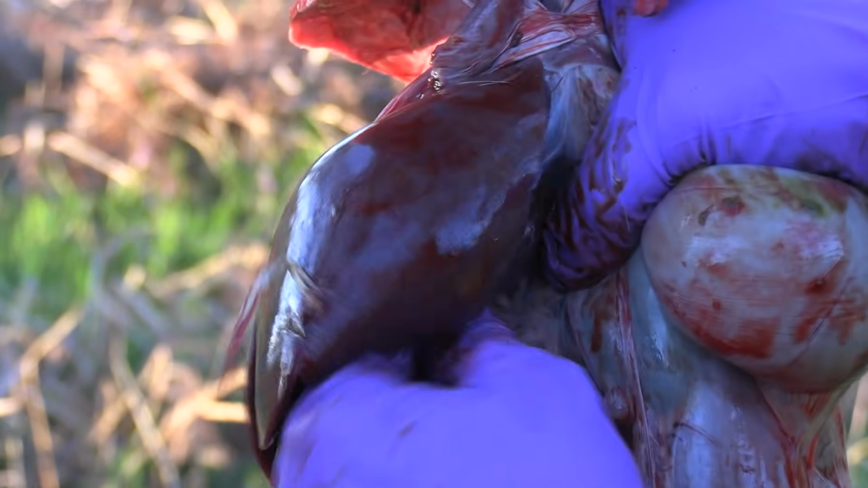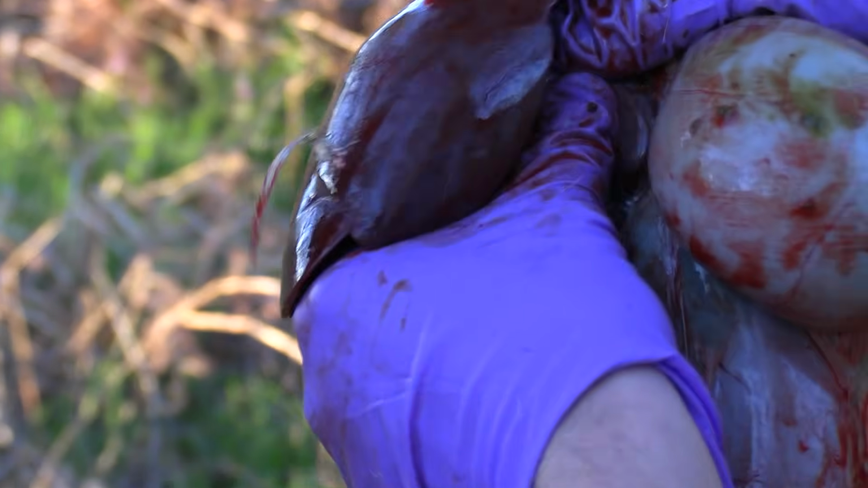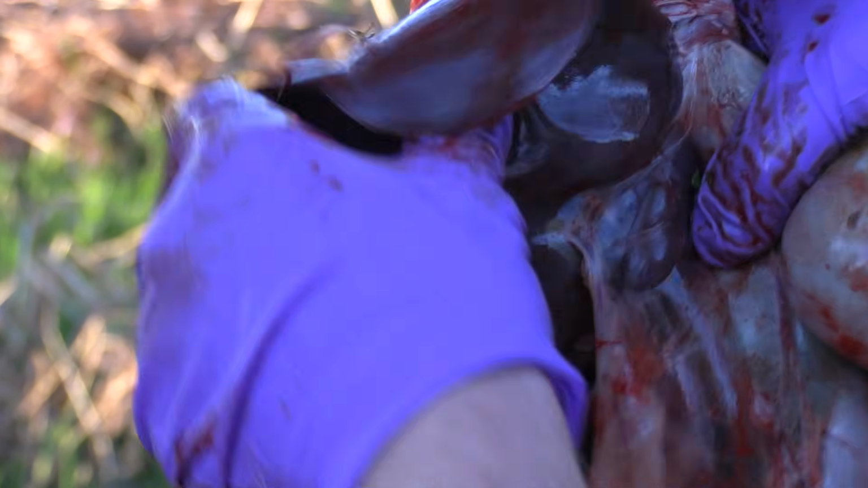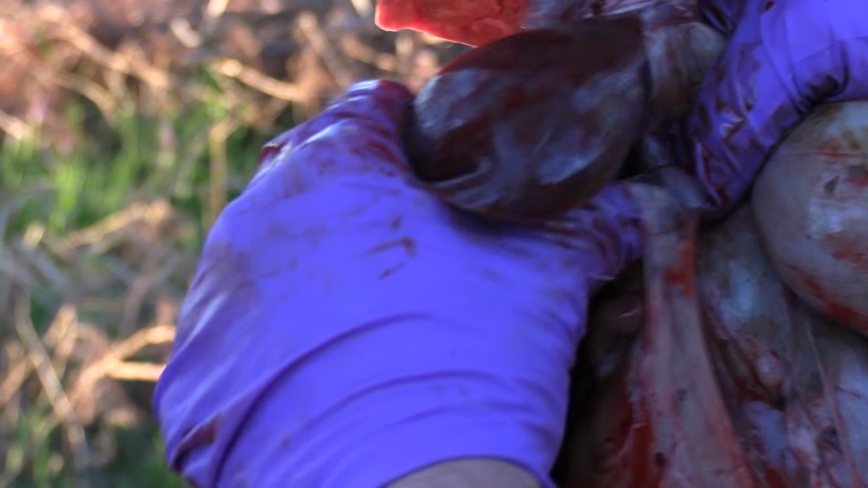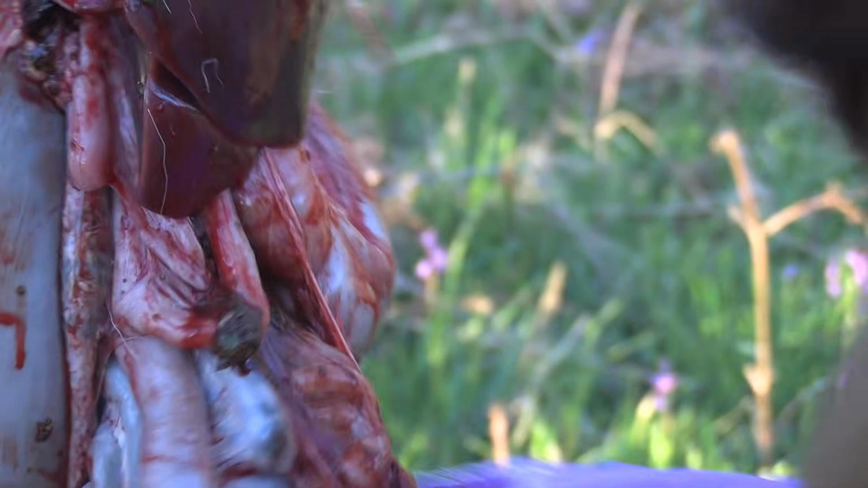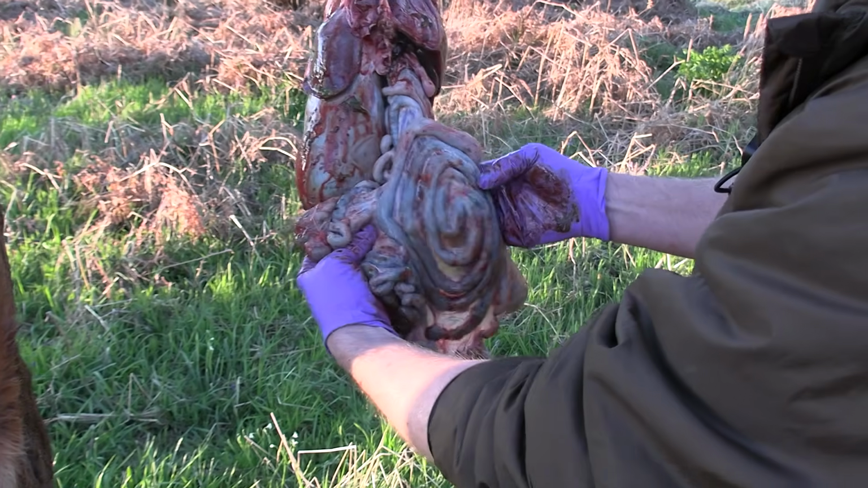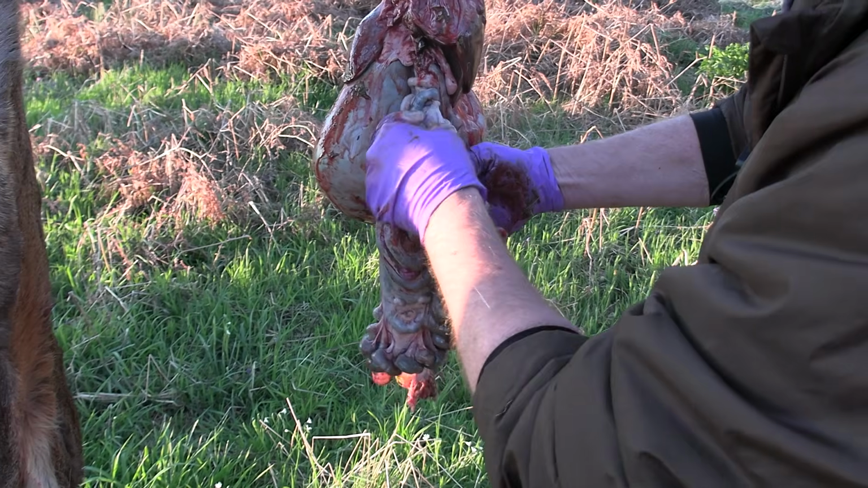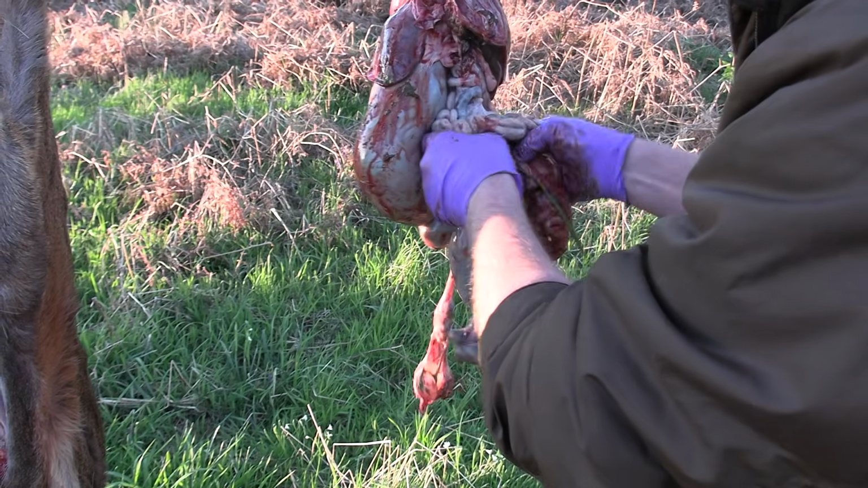Portal lymph node sits in here. Connective tissue again. Not very big, certainly not swollen, not enlarged. And then, to be honest with you, the intestines, it's easier to do it on the floor, because you can lay the intestines out. So you use the stomach as a table, lay the intestines out. So what you've got there is the Cumberland sausage. So you flip it over, and you want the smooth side.